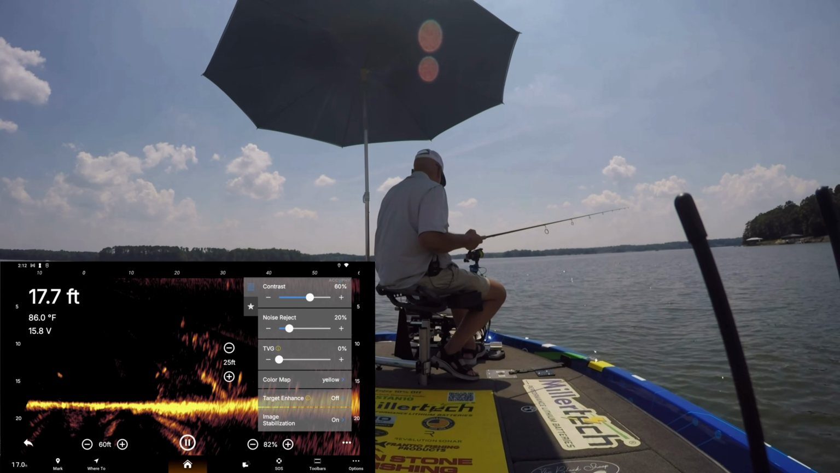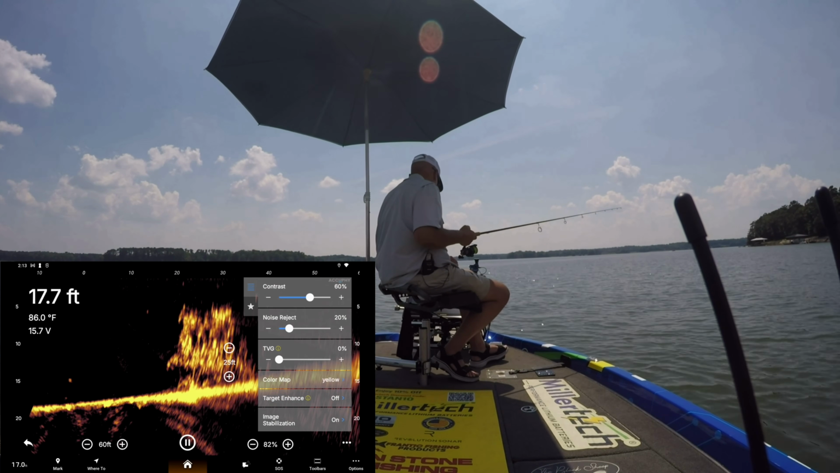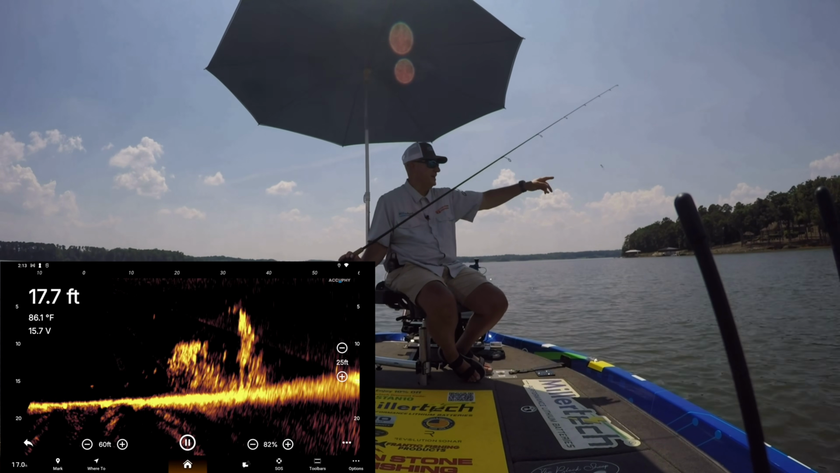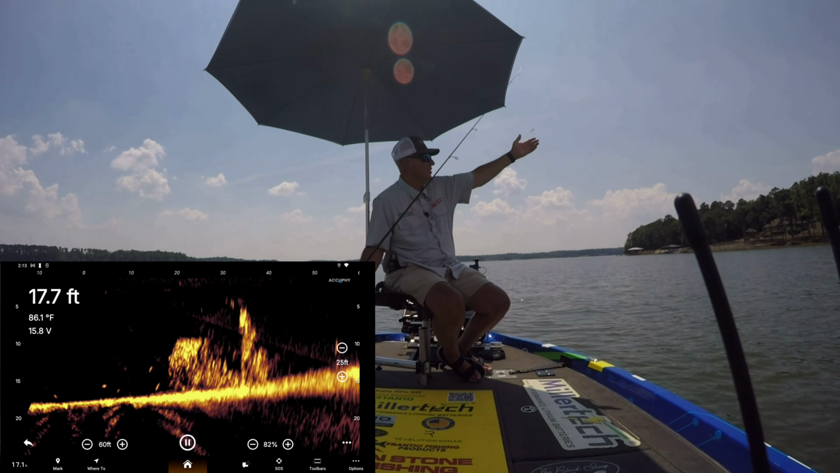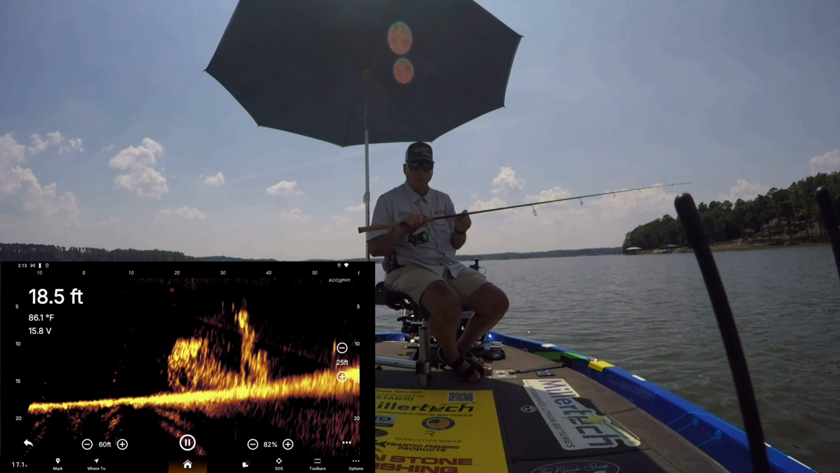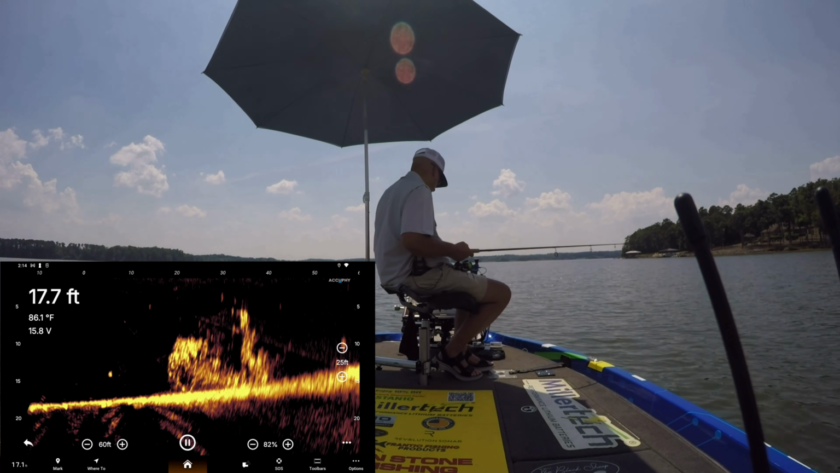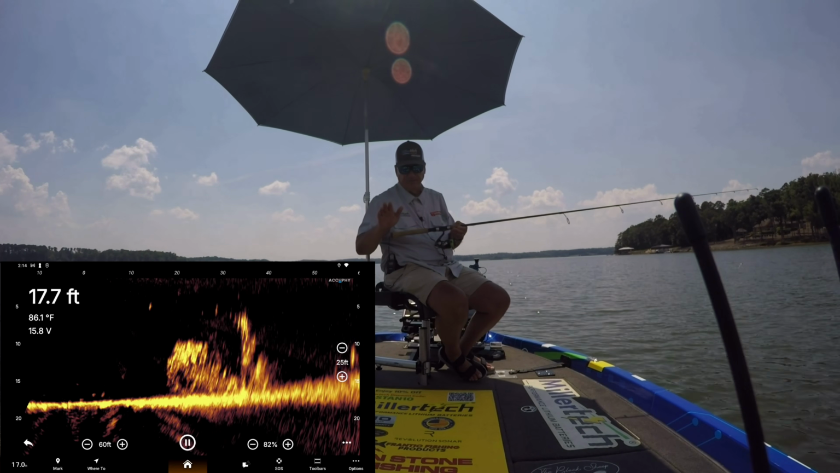Get that brush pile back into range. We'll go ahead and cast this black sheep jig plastic, this ghost color with this 16th ounce jig head with a number 4 hook and 10-pound test braid, straight braid like we said at the beginning of the video, because we're going to probably get hung up in these brush piles. See if we can catch us some fish.